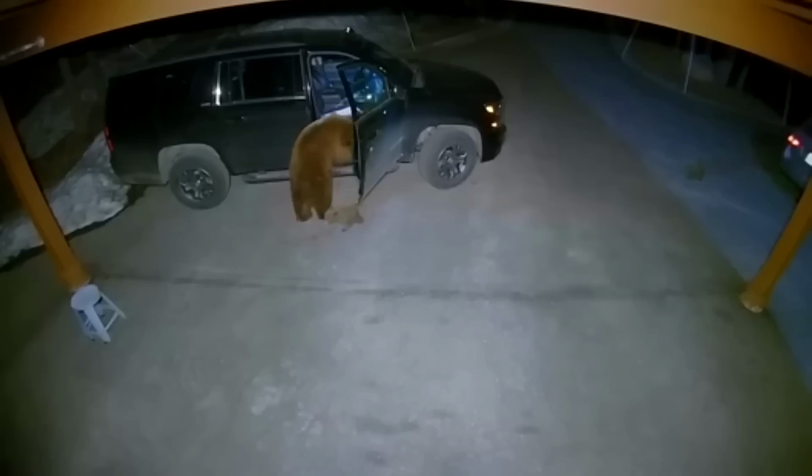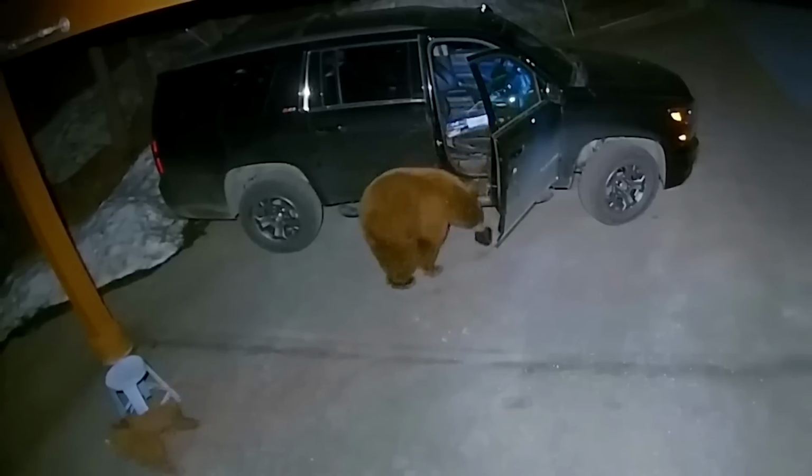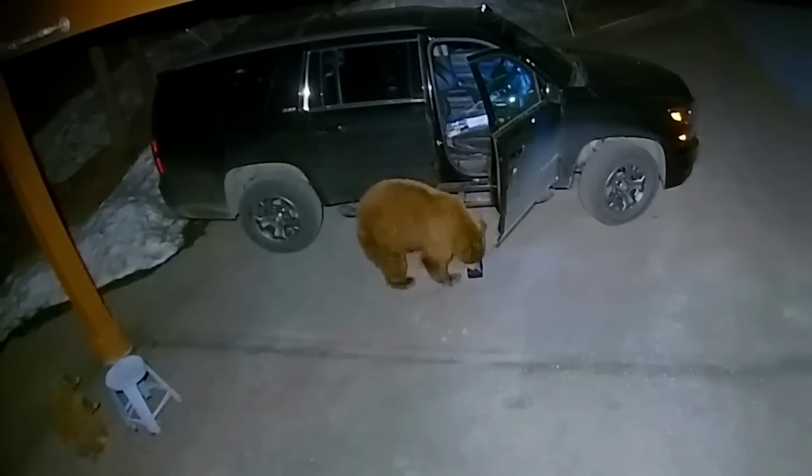We see her getting into the car and the cubs walking here and there. Isn't it strange how mothers can go out of their way just to help their offspring?